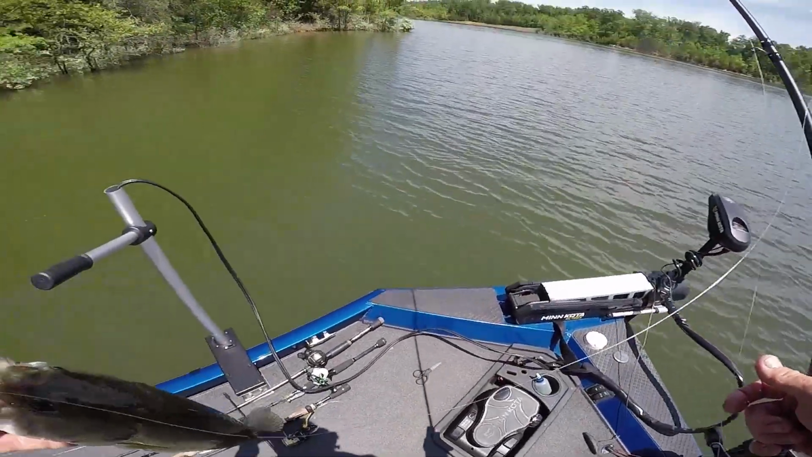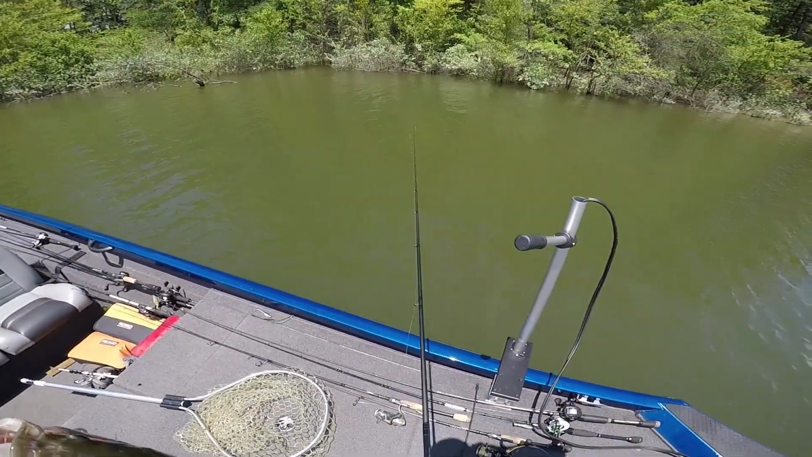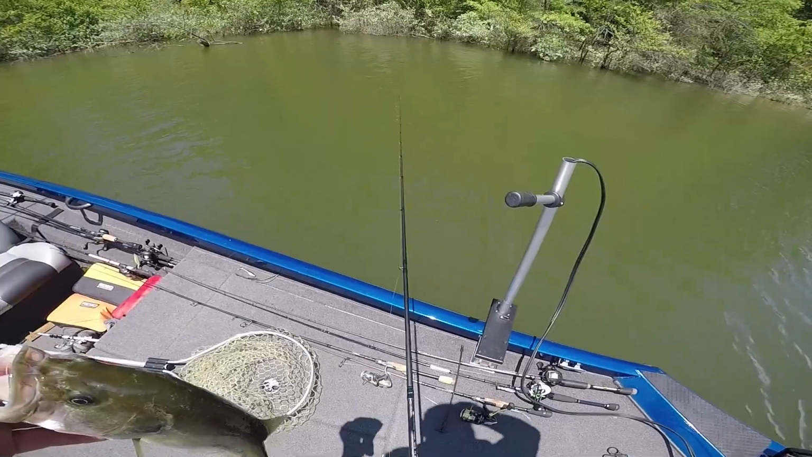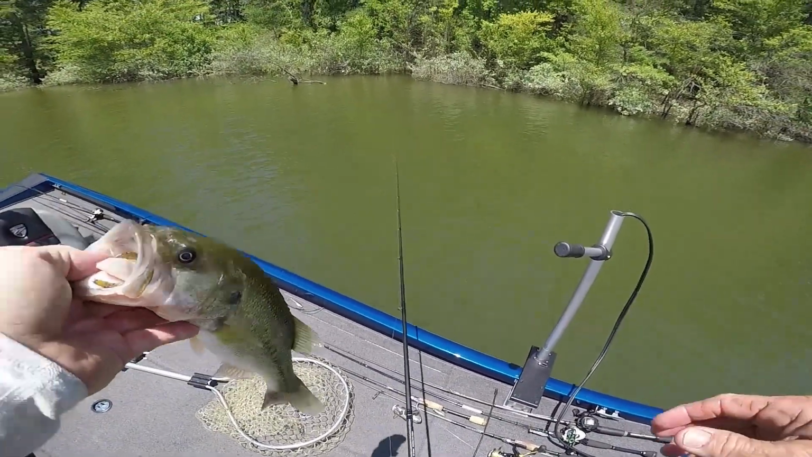All right, guys, we're up on Kerr Lake today. And you can see the water's flooded. The internet said it was 3:05 last night. That's why I told Mason we need to get up here today. We worked this morning, so we're going to see if we catch some fish this evening, guys.